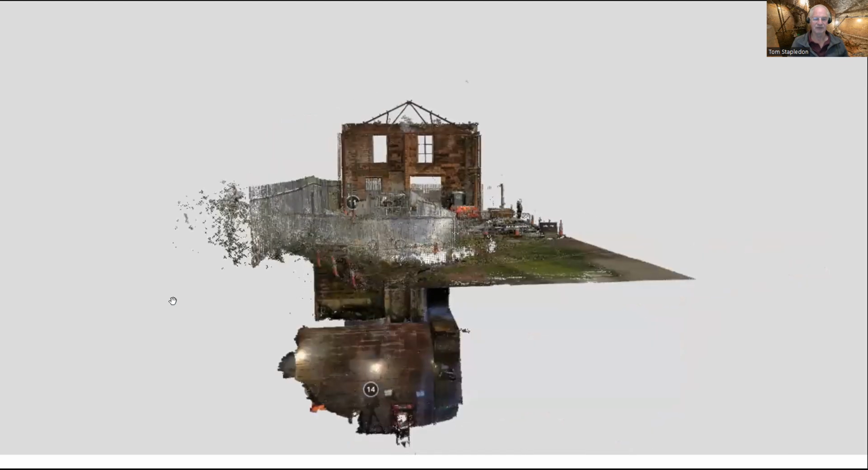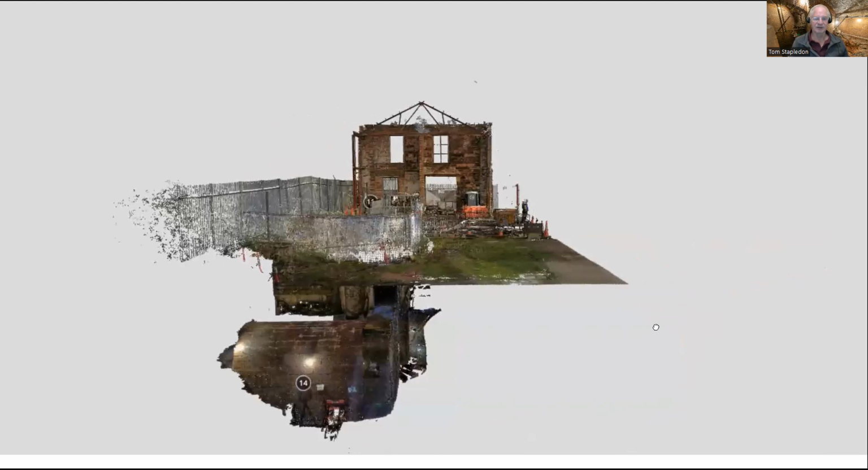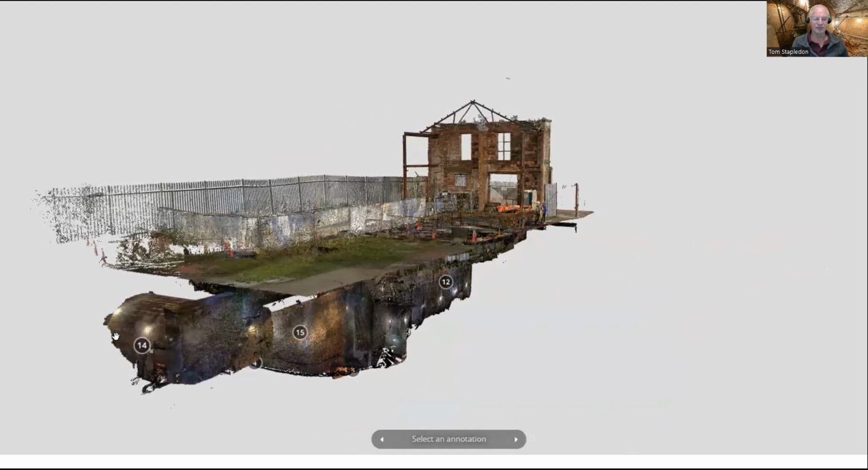Right, end on, looking from the rear of the site towards Mason Street and the frontage of Williamson's house and ground level. So far, so good. Sandstone chamber again there. Staircase coming down from the sunken yard runs down there.